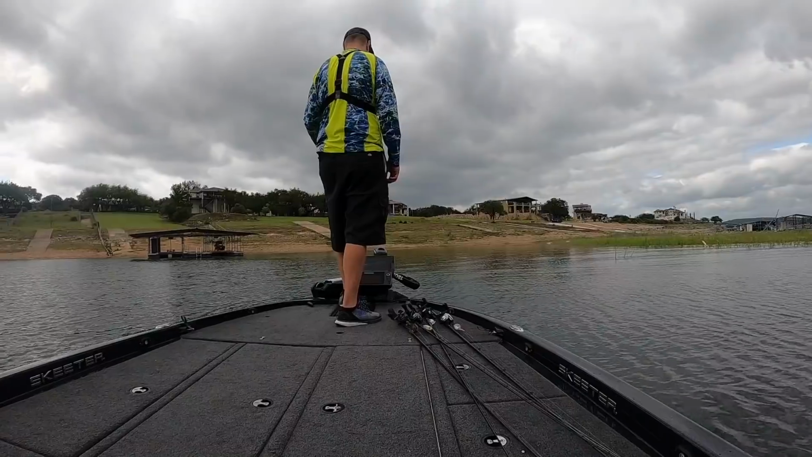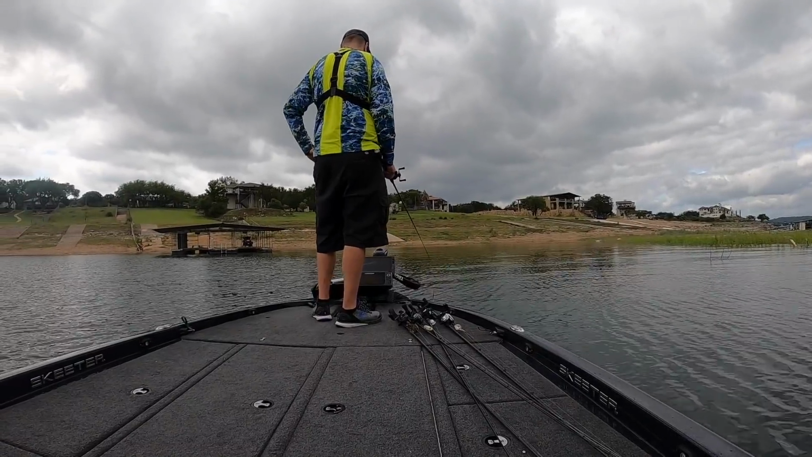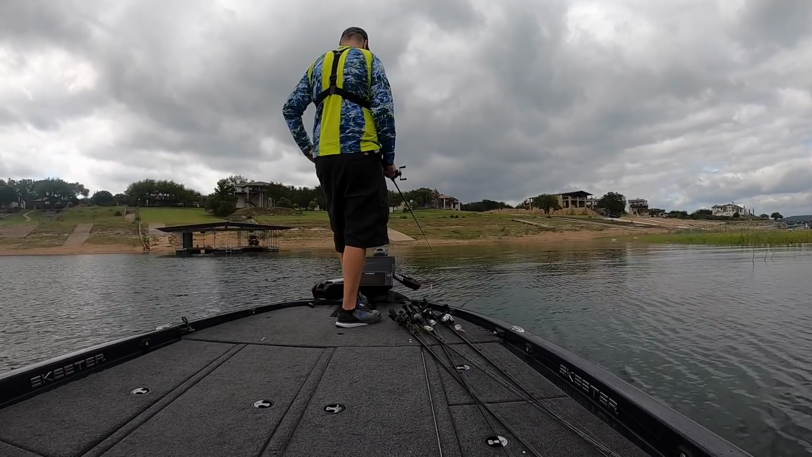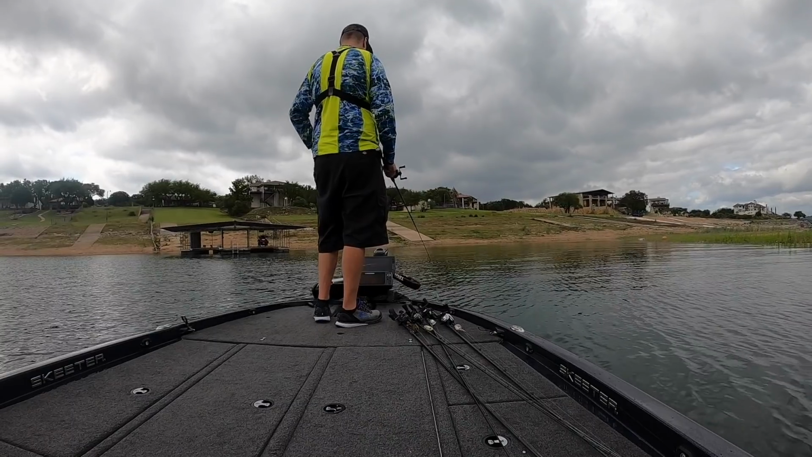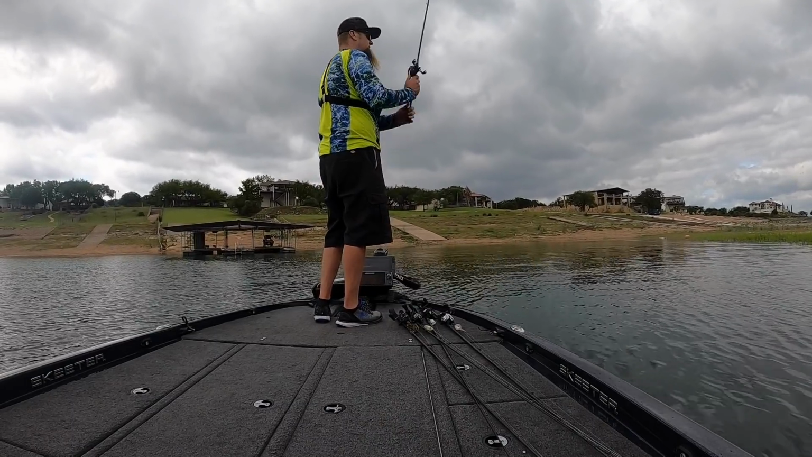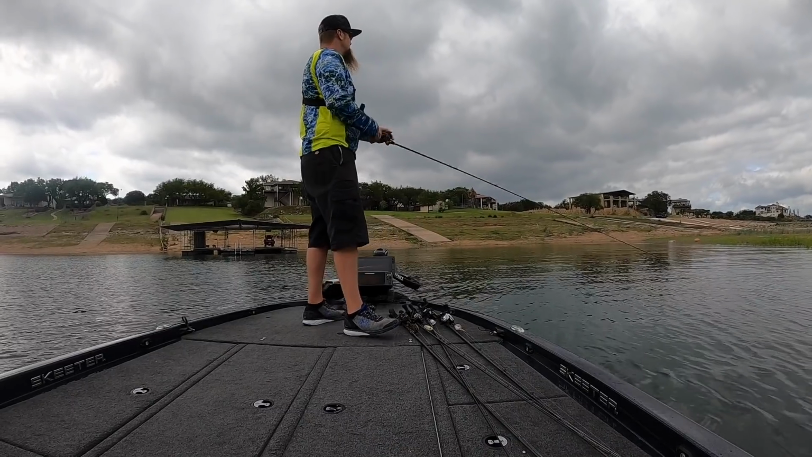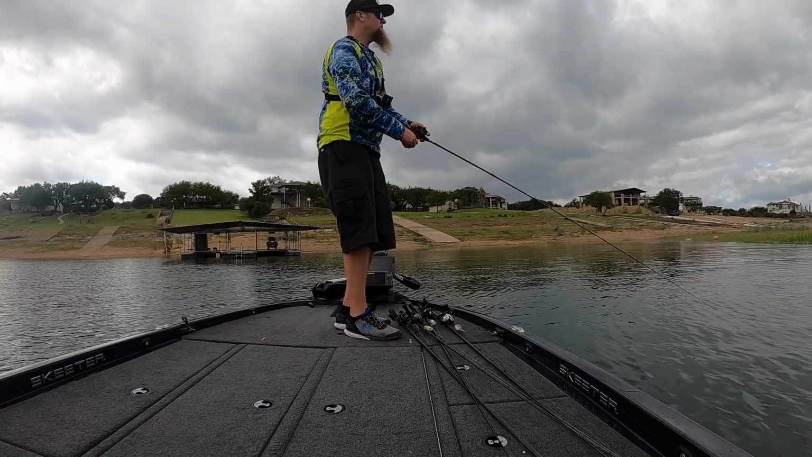Whoa, where'd we go? There's one. Oh, there was a nice one out there in that tree. Oh, yep. Oh, look at him going back down. Dang, we just spooked him back down. There's some fish right under the boat. We just drove over a wad of them. Over here by this grass, I think. They're pushing up onto this grass. Let's see. There we go.